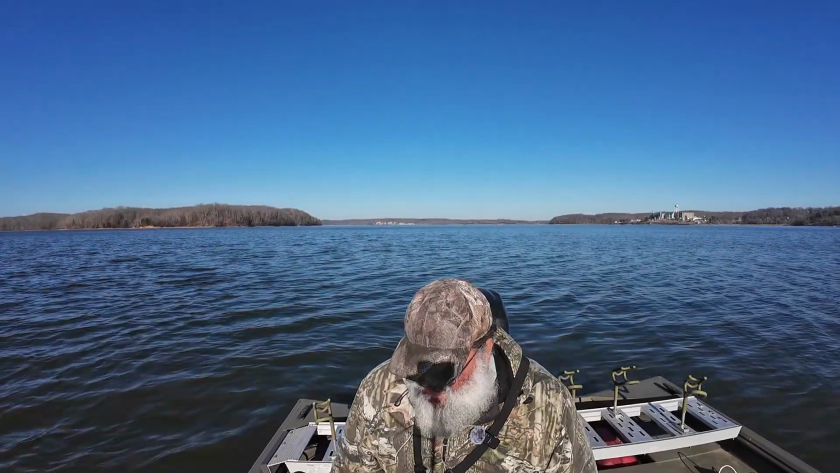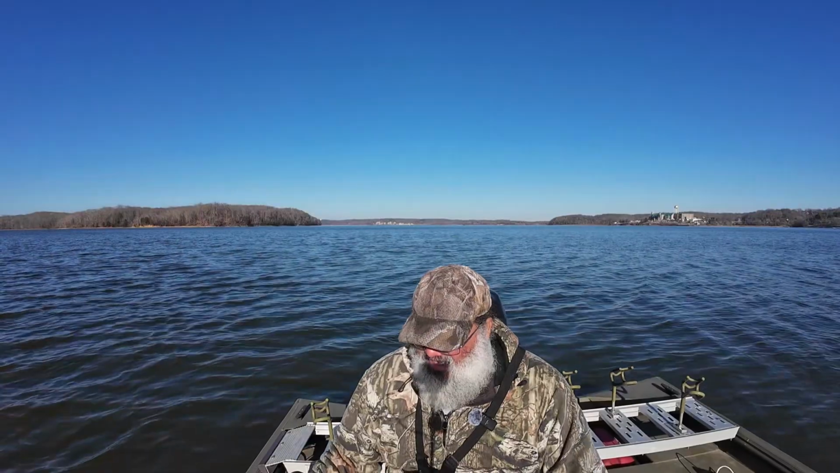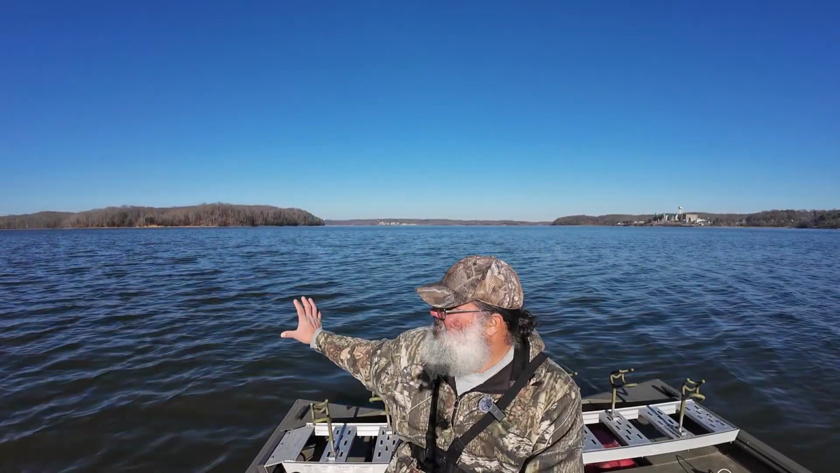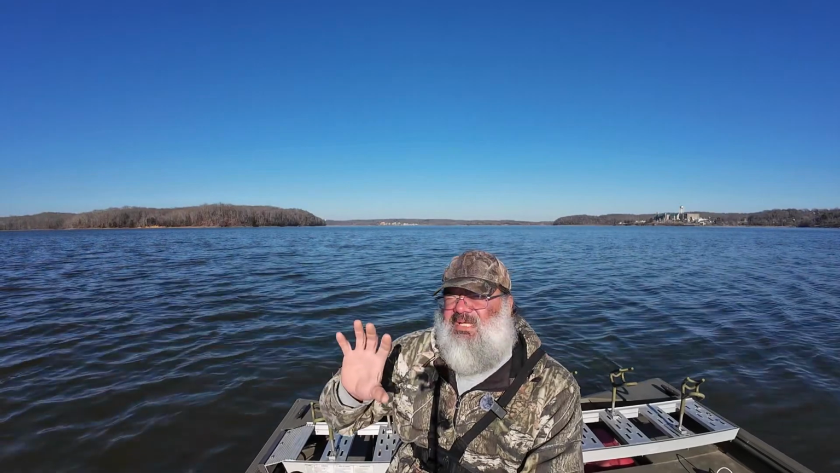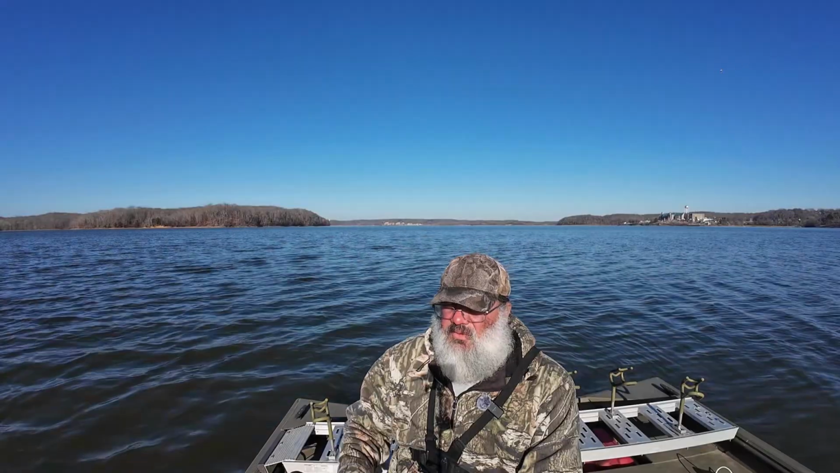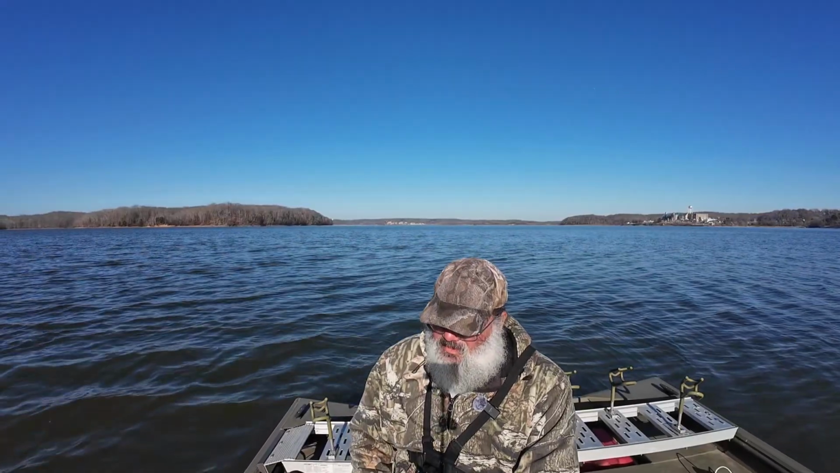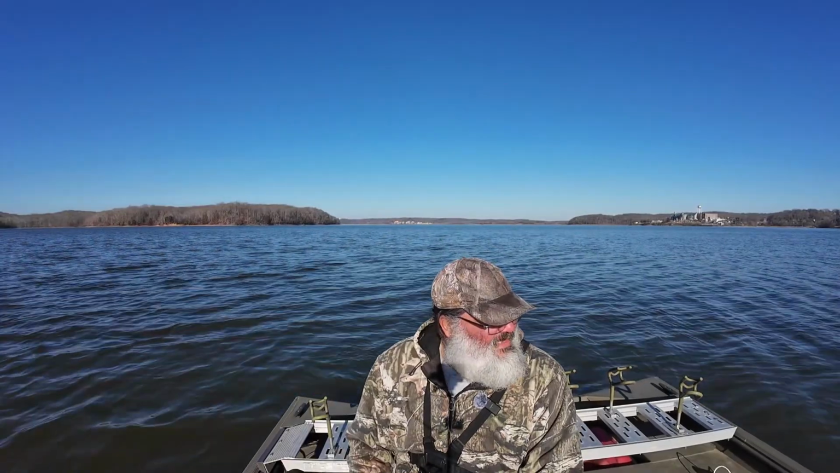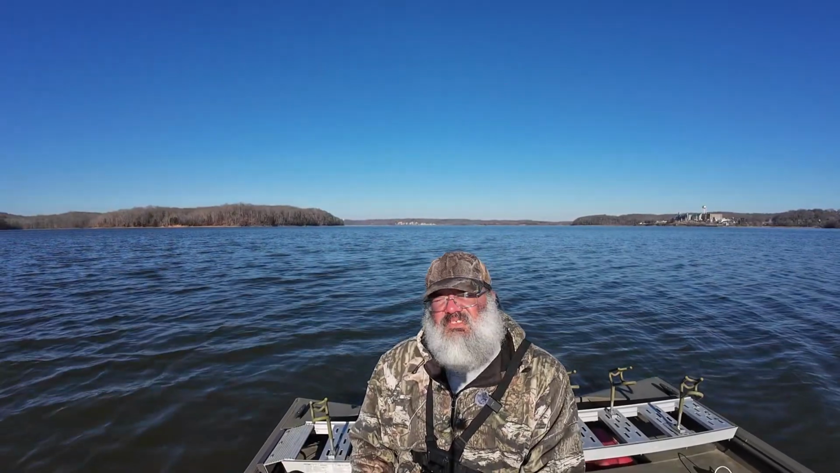So I'm gonna turn around here, and what I'm gonna do is get on the ledge along this river channel, and I'm gonna look for big balls of shad and then fish below them. The water temperature's 38, so knowing bait movements is very helpful.